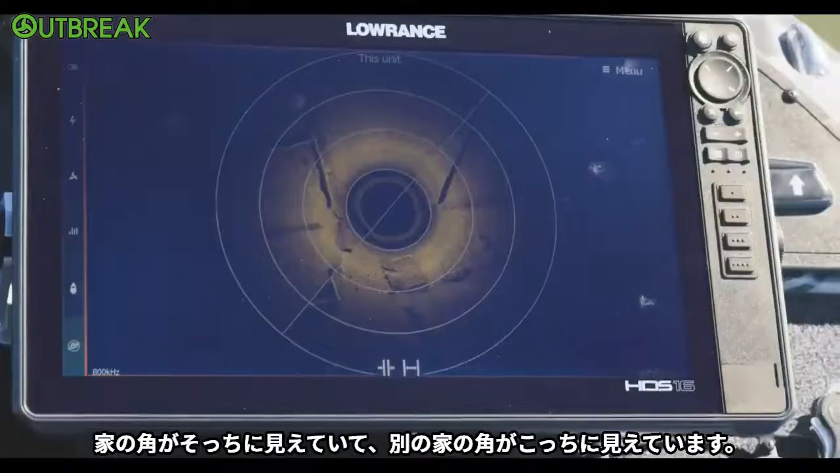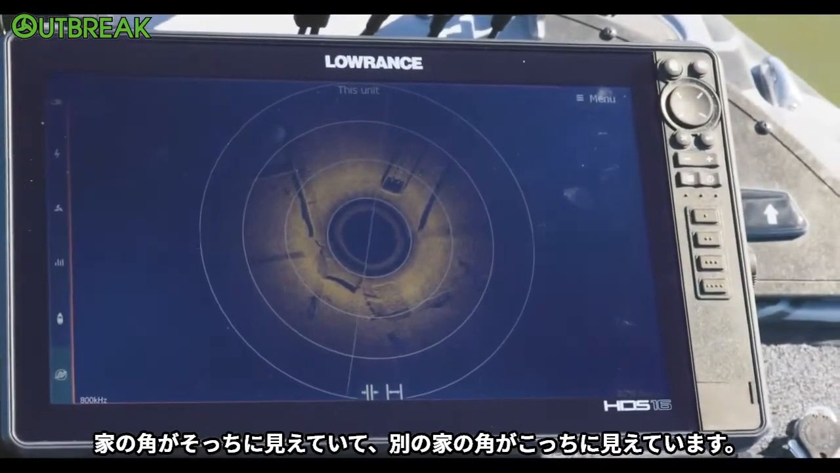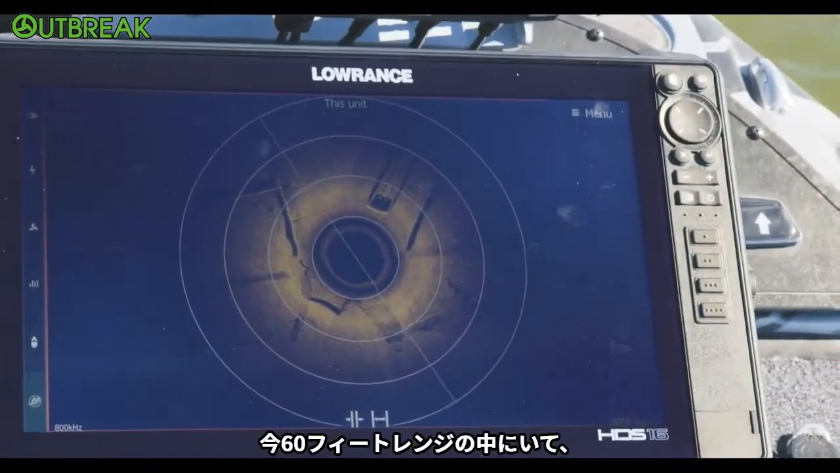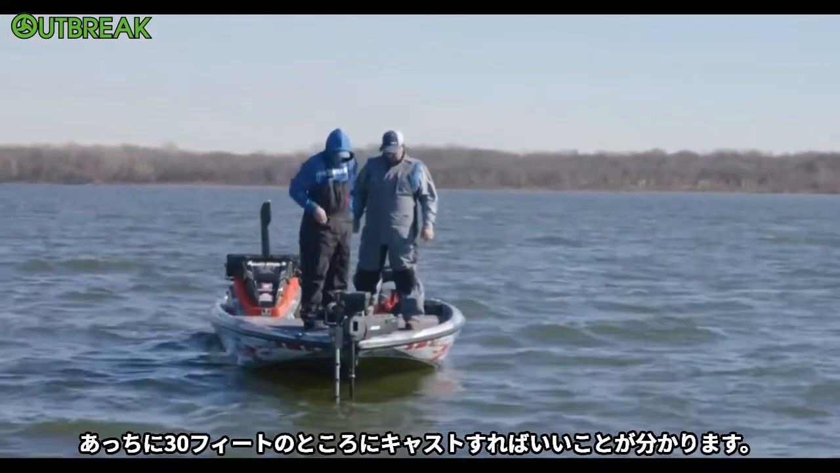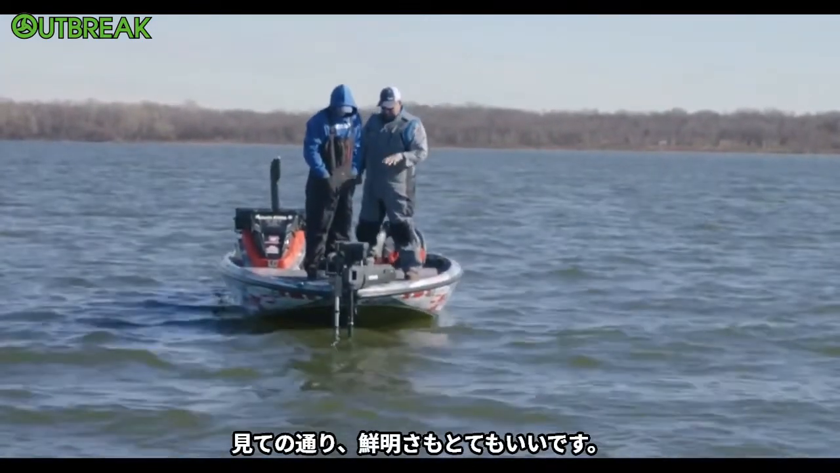That is so cool. I can just see the corner of that house right there. Right, it starts off and spins. Corner of another one right over here. Just orients me with everything. Like, I know I'm in 60-foot range, 30 feet out there. I can make that cast right there. That is so cool. And the clarity is really good.